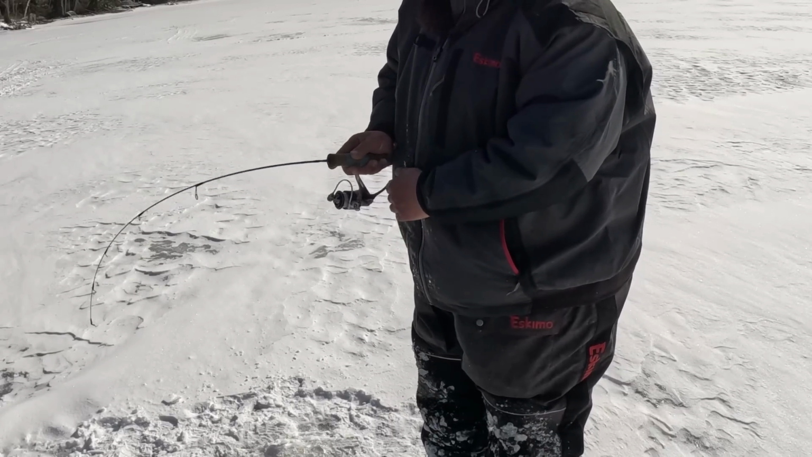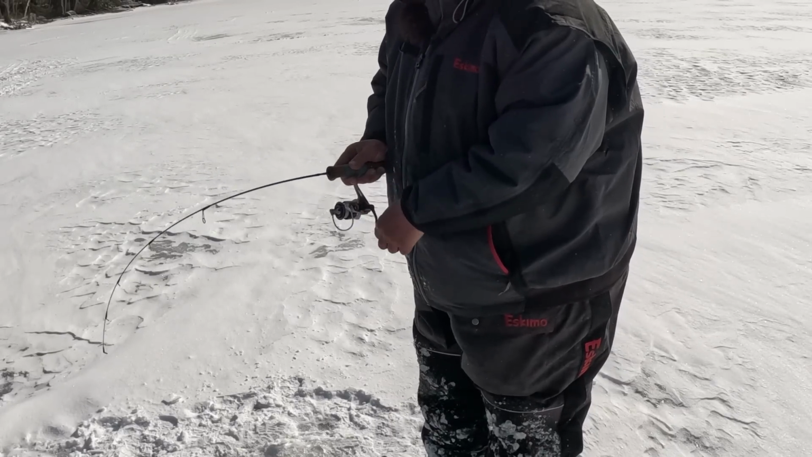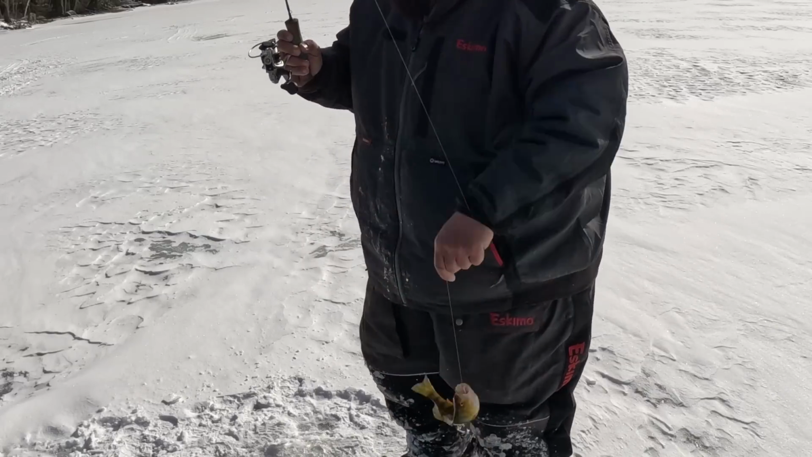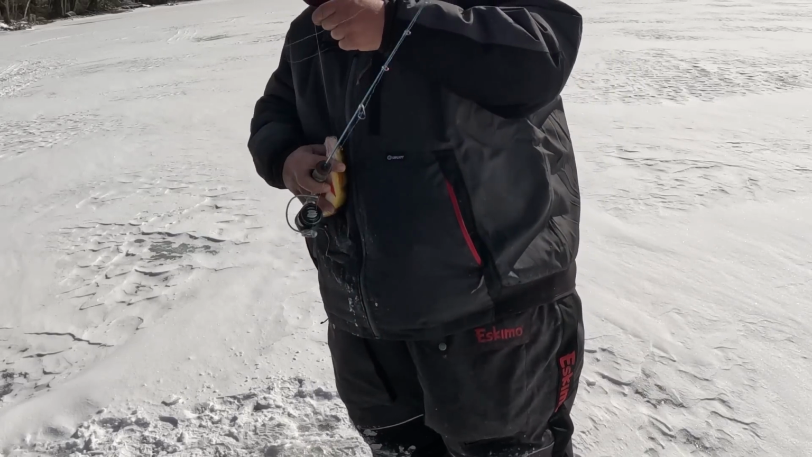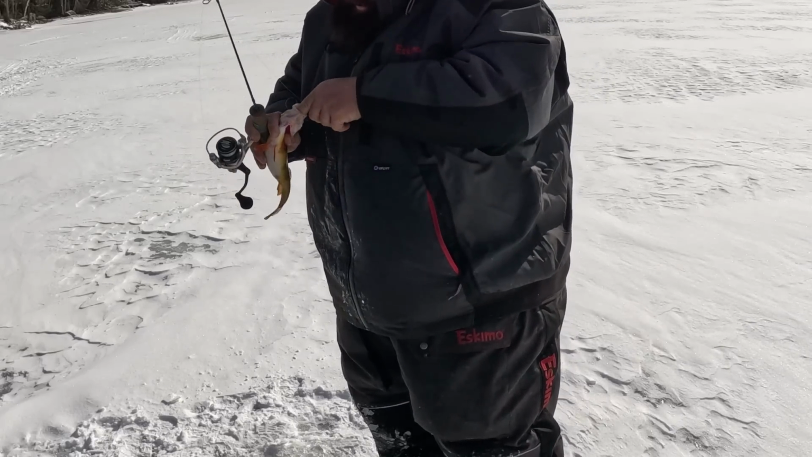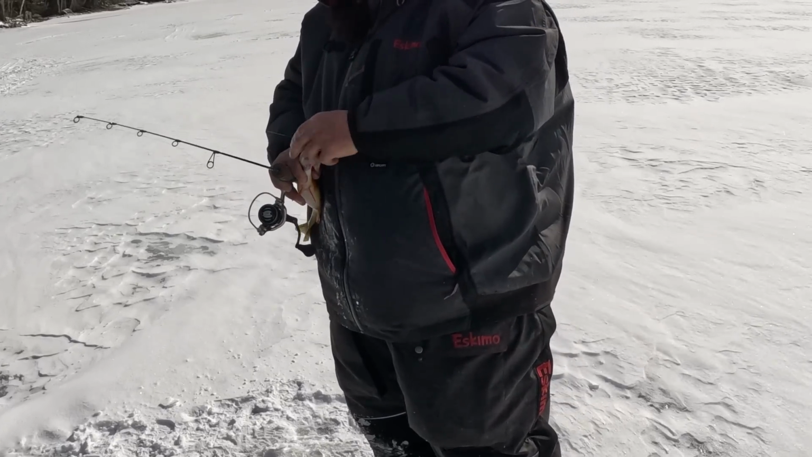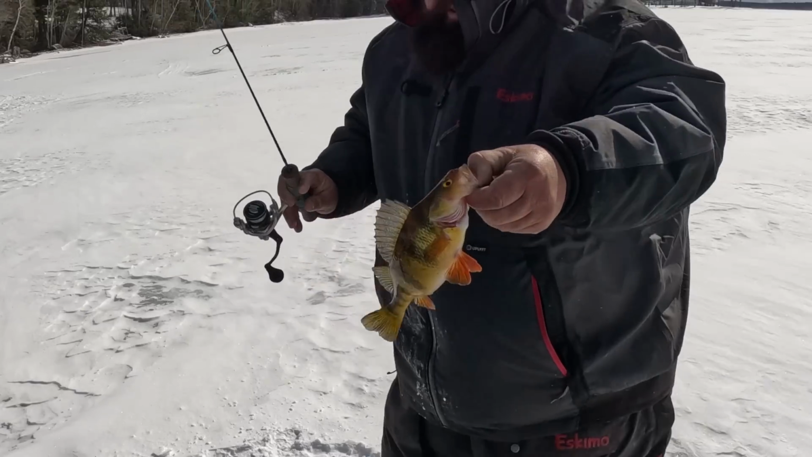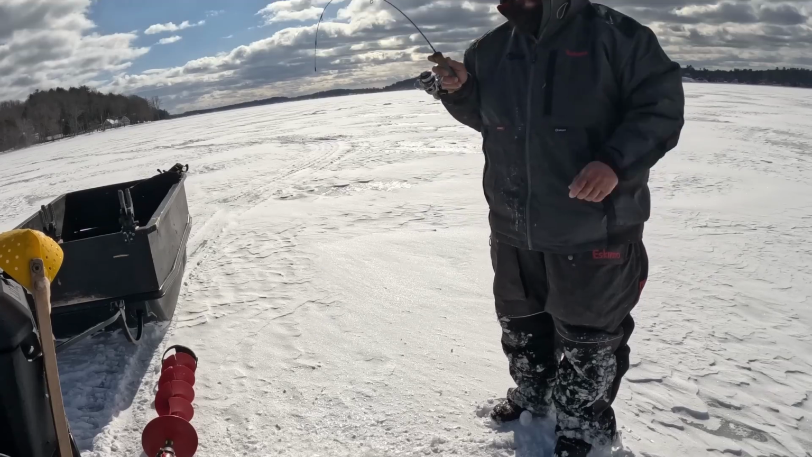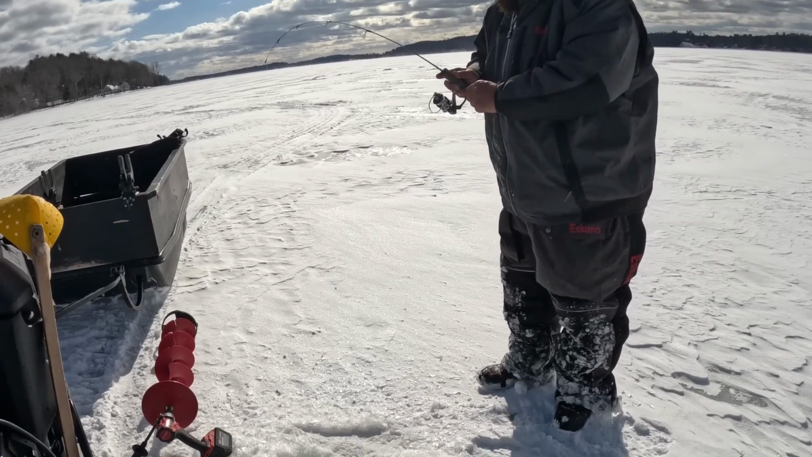Might be a big yellow. No. Yeah, it is. Called that one. Nice yellow perch. Got him.